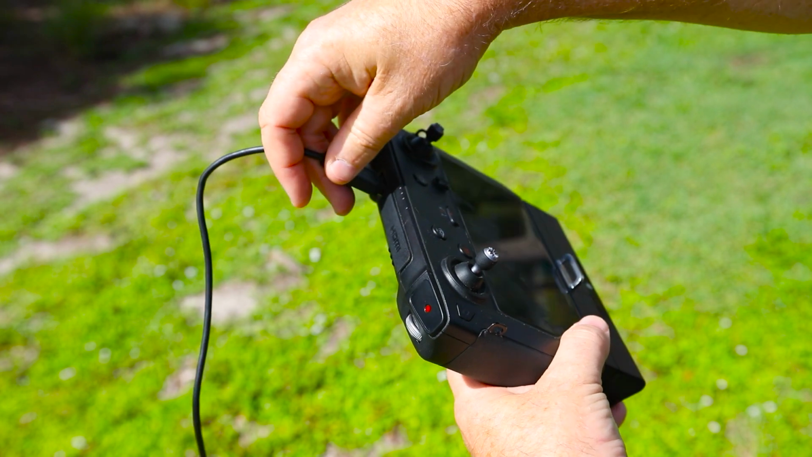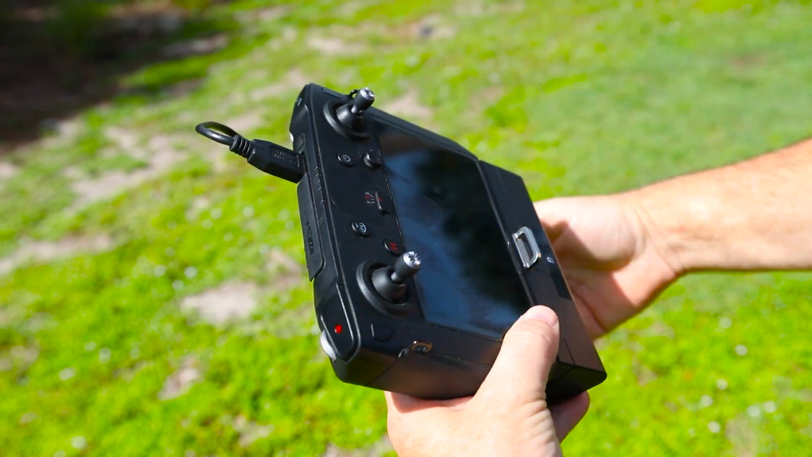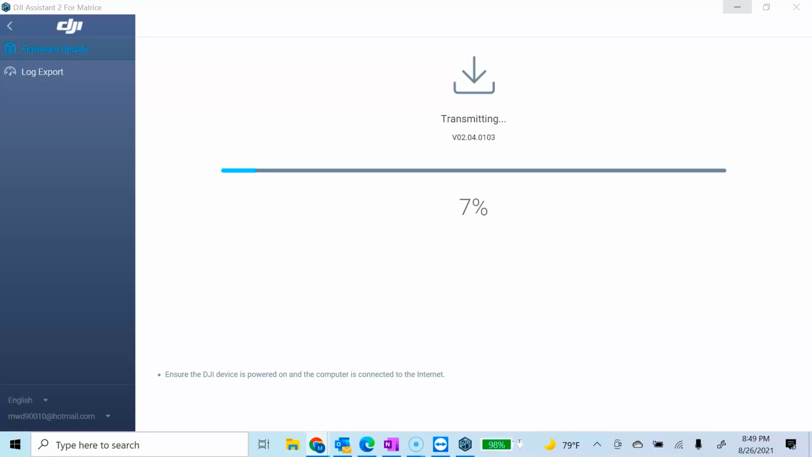When you update your controller, you do have to use the USB A port on the top, so the A to A cable that it came with, or you can use the USB C out of your computer to the USB A on the top of the controller. That does work as well. Let's go ahead and make sure we get that updated. If you don't, you will get avionics errors. We learned that the hard way out here today.